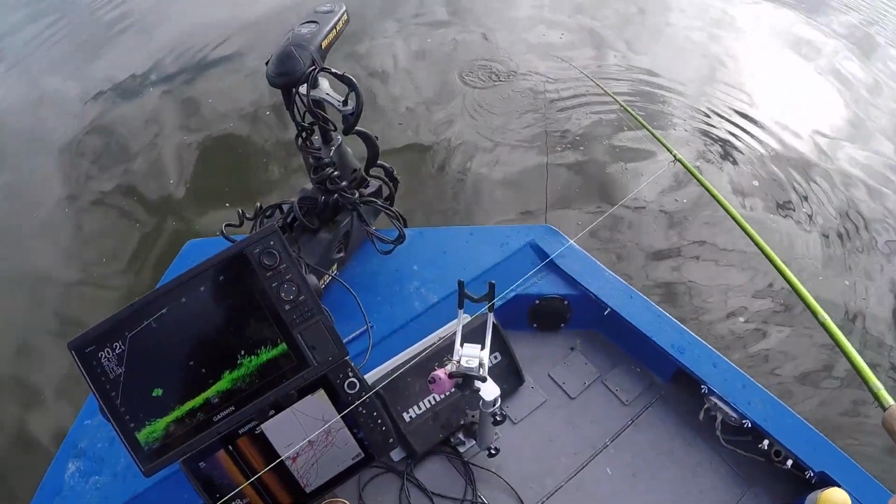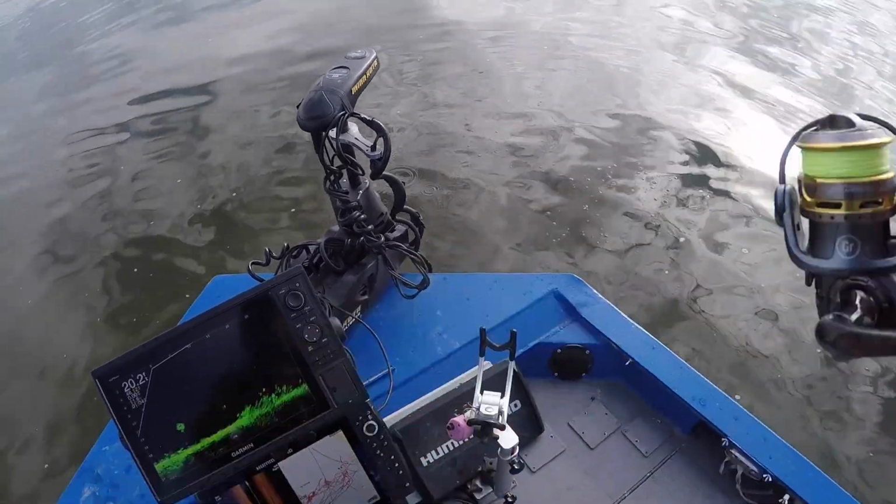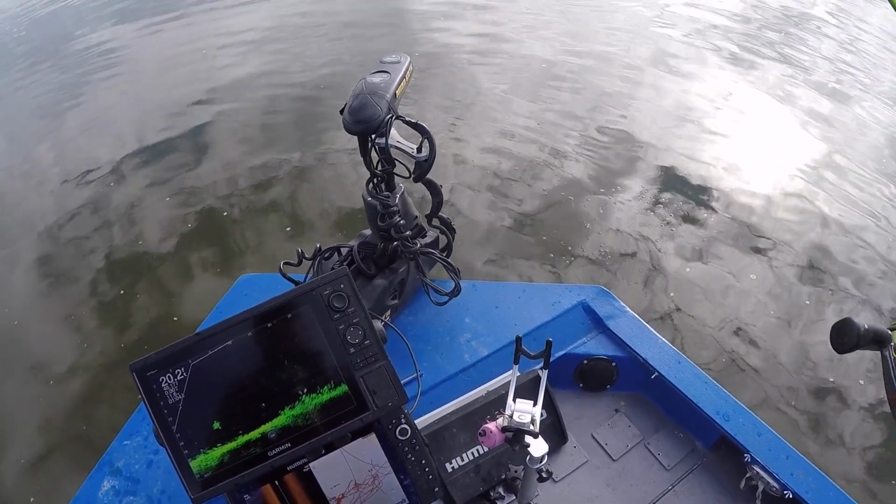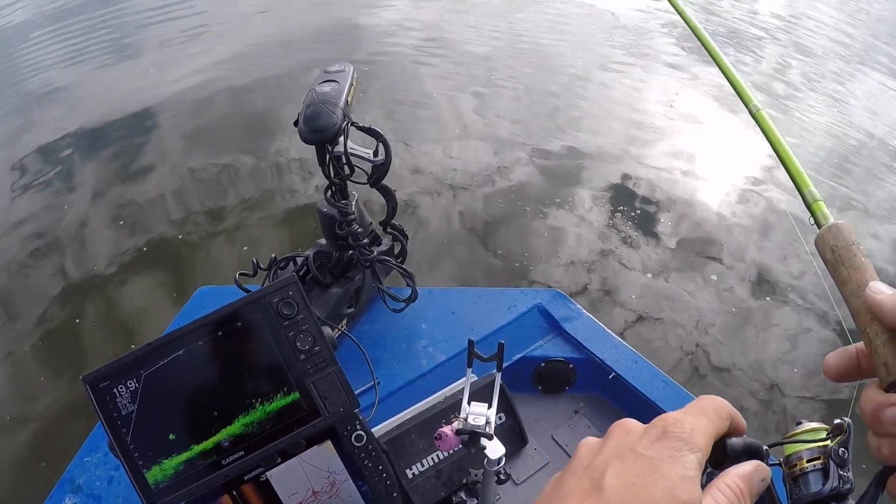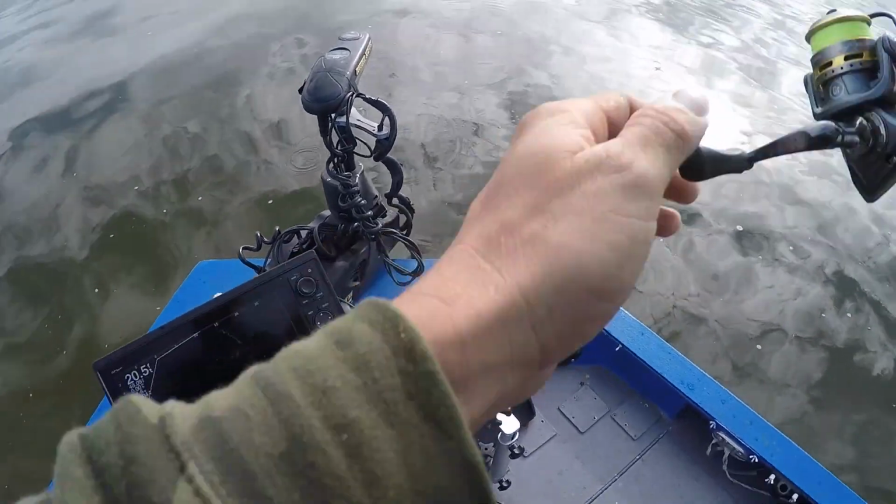So I'm using regular rubber jigs today, or plastic jigs, whatever you want to call them. Simply because I was out here yesterday and I tried hair jigs, and they just didn't seem to want to take the hair jigs nearly like they did with the plastic. And I think that's because of the faster fall rate of these plastic jigs. These fish are just super aggressive this time of year.